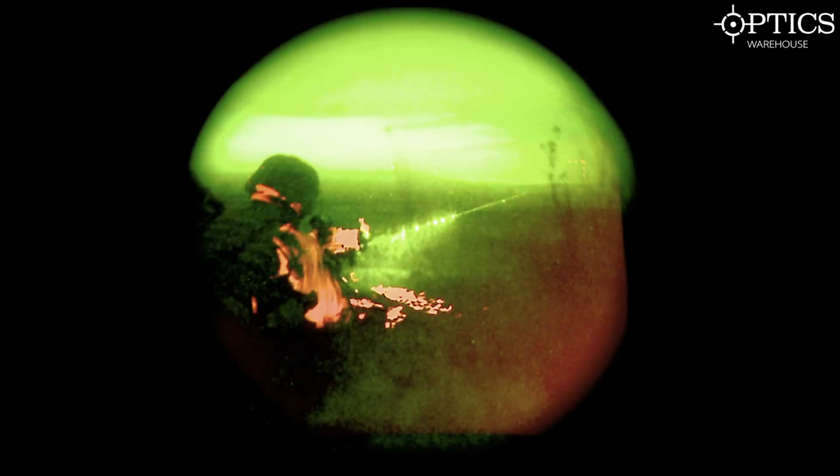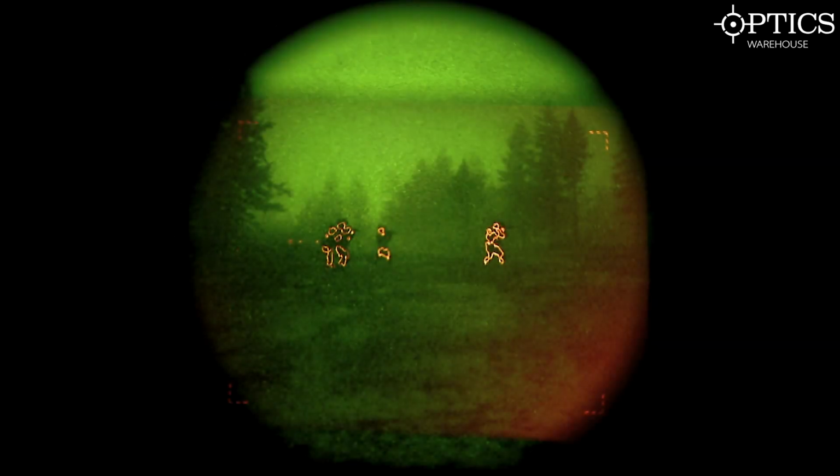Moving on from thermal, we have fusion. Fusion is technology which is here. It's been here for a short while, particularly within law enforcement and military. And it was described to me once that the future of fusion is in one scope. So we have a day scope, which is your normal vision. So you're looking at things in full colour.